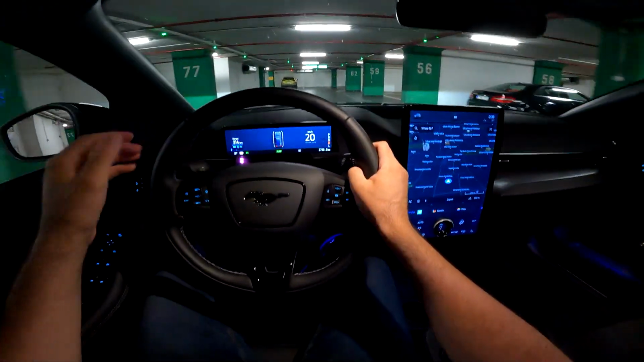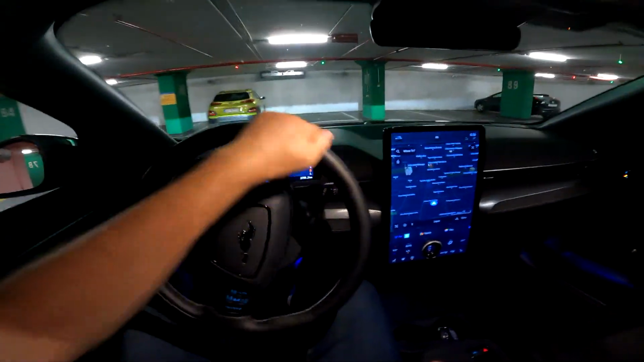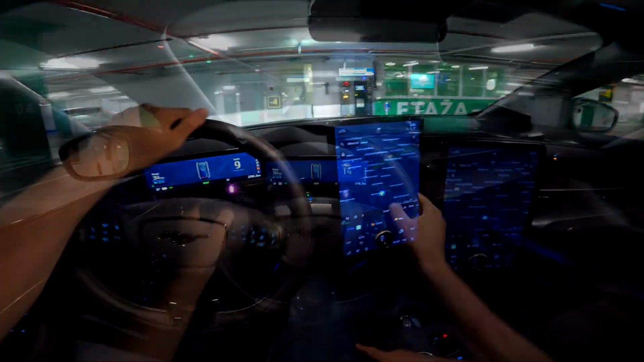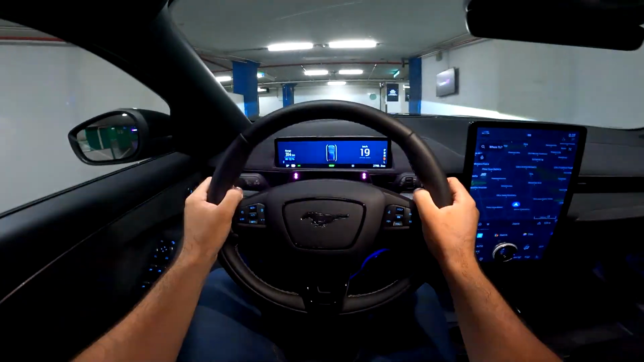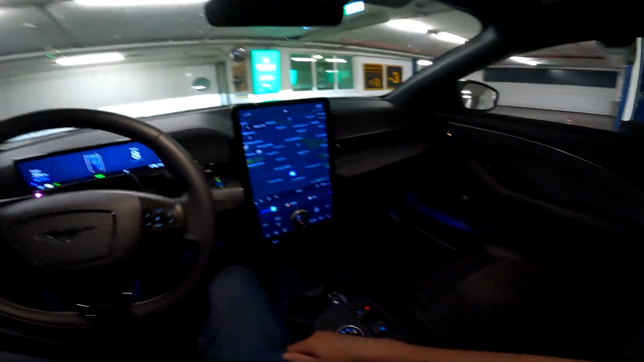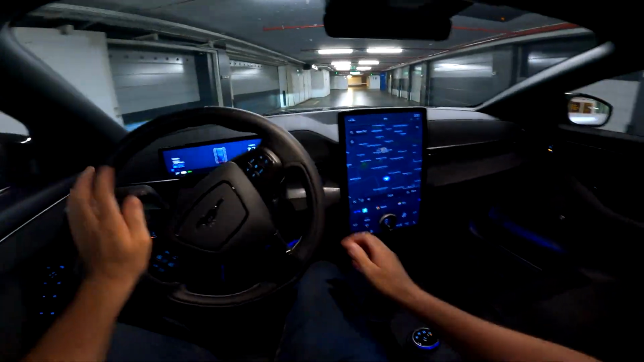Now, other than this model, there are other versions available as well. In Croatia now, at the launch, there will only be GT and all-wheel drive versions, but next year the rear-wheel drive version will come as well. So a lot to choose from, and also two battery options. This is the bigger battery, 88 kilowatt-hour battery, extended range model.